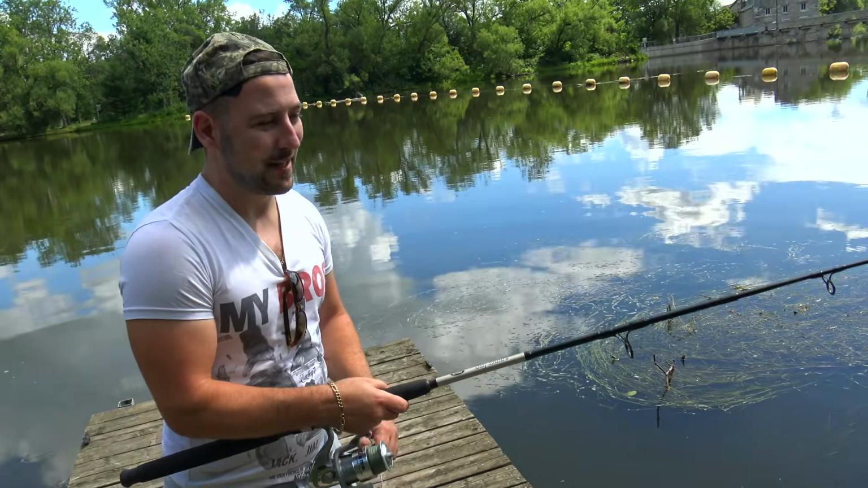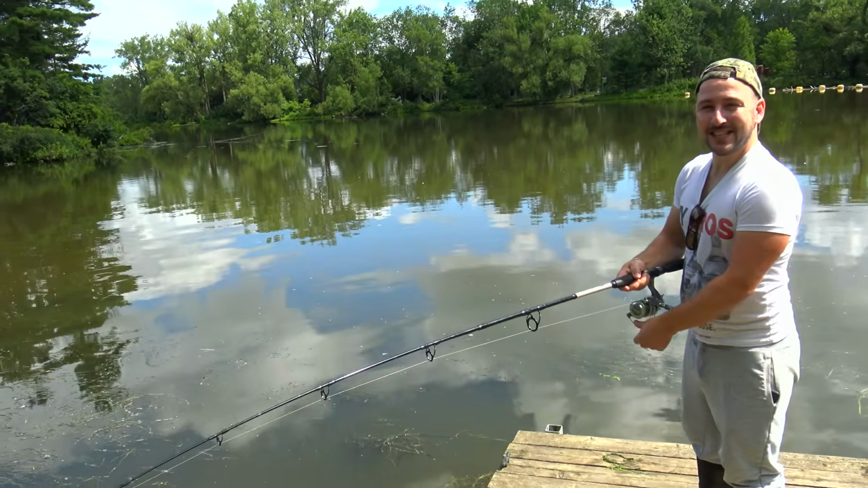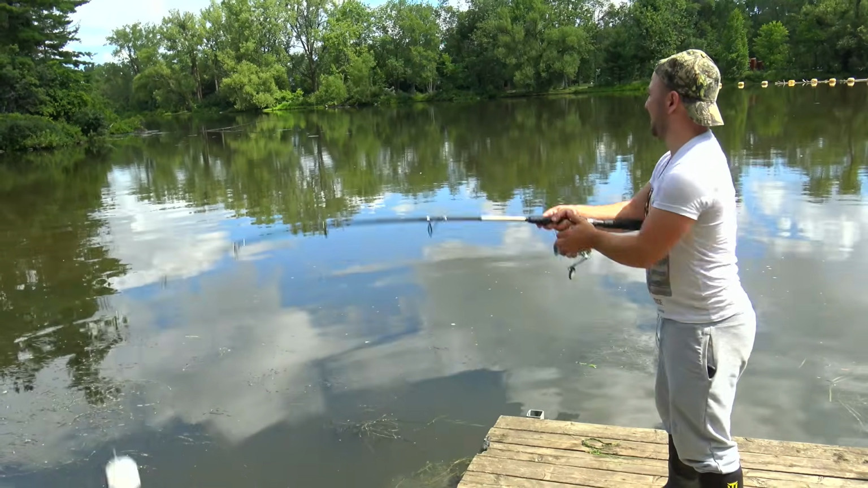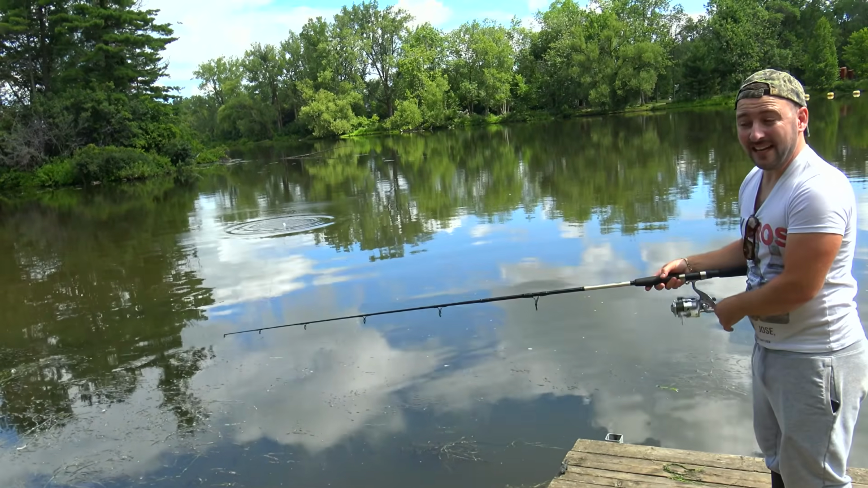This is an anxious moment, guys. Throwing almost $200 out to sea. Let's just hope my knot is a good one. Not gonna cast it far, we're gonna see. It actually casts super well. I'd even give it a nudge.